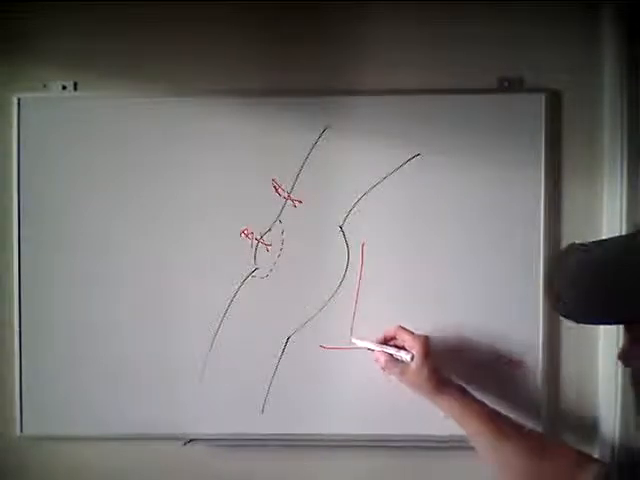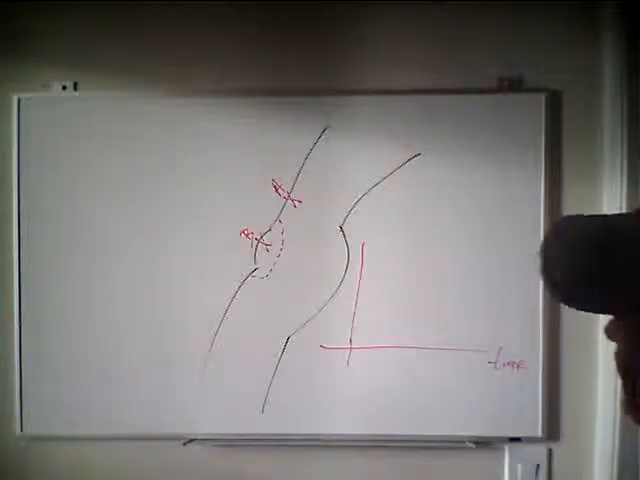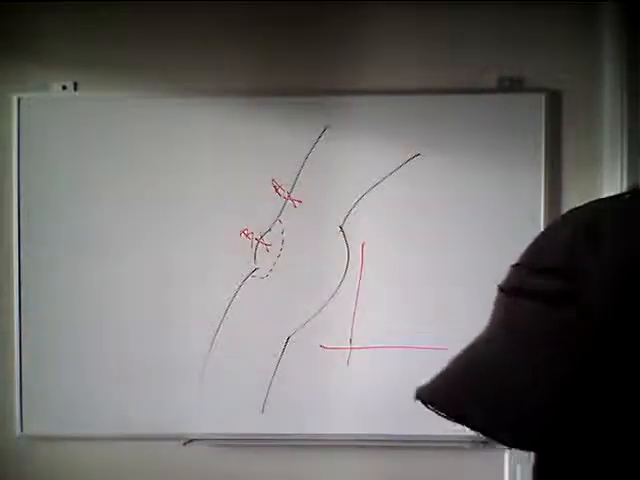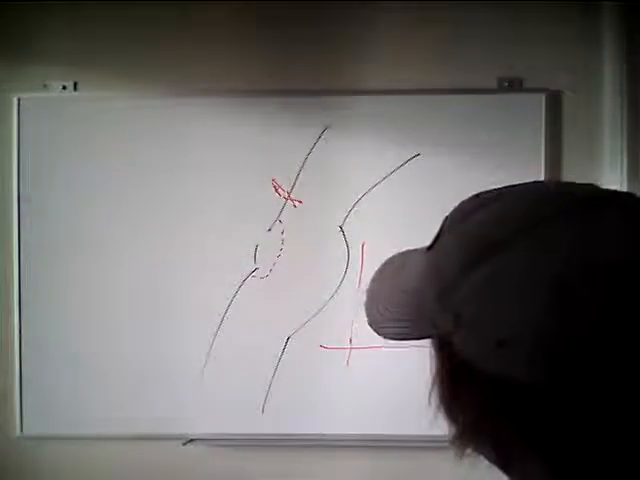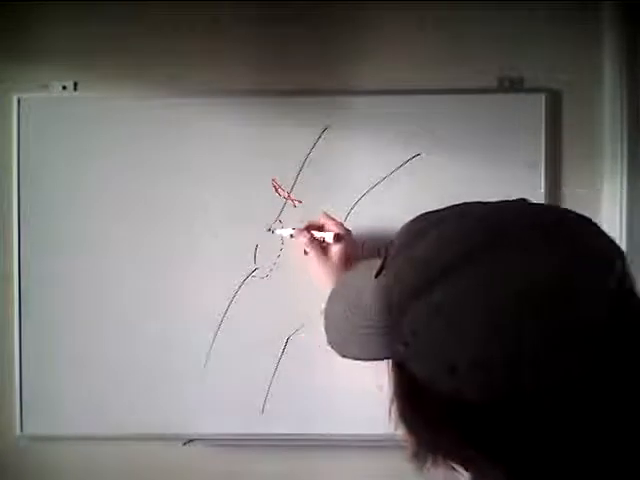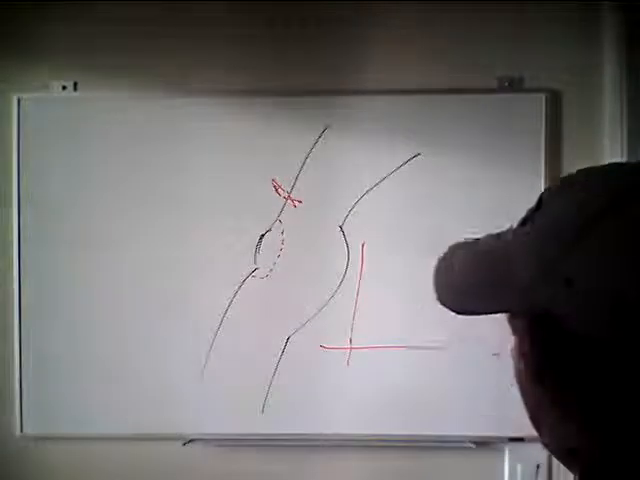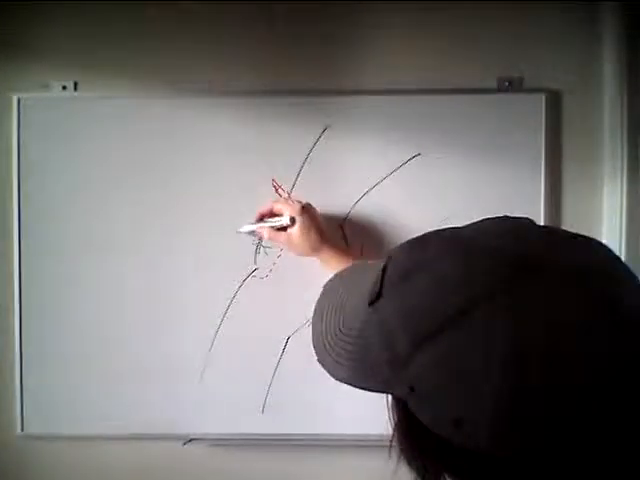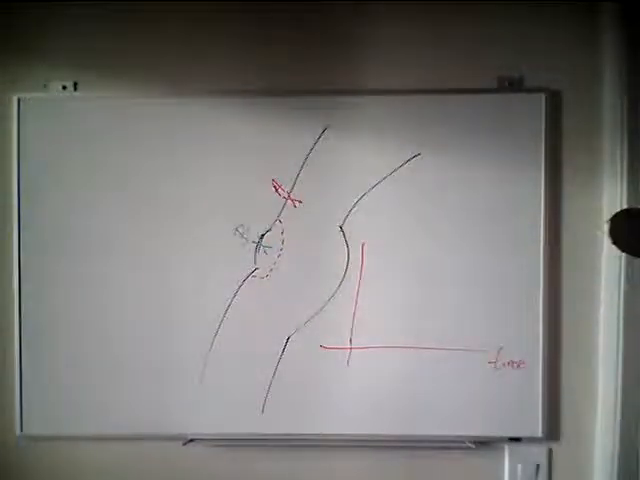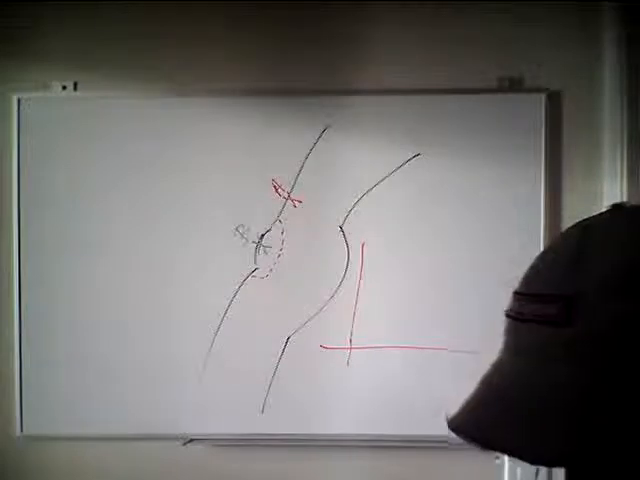Okay, time, and I guess I should make this blue. No, let's do green. Okay, so, and this is point B. All right. Okay, so this is just a graph.